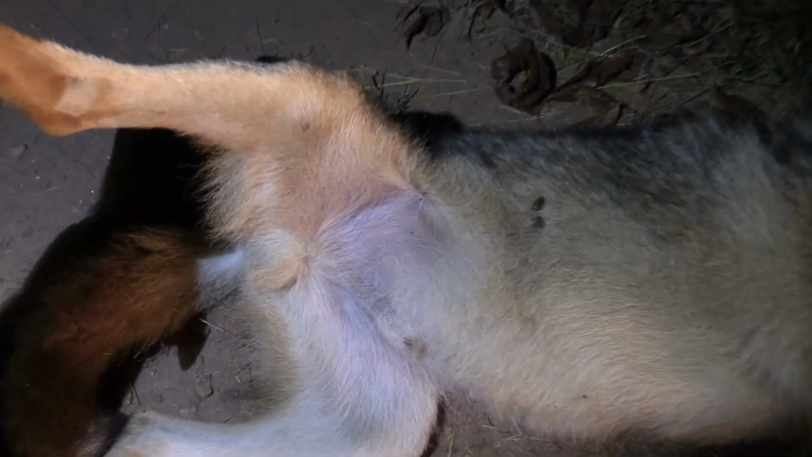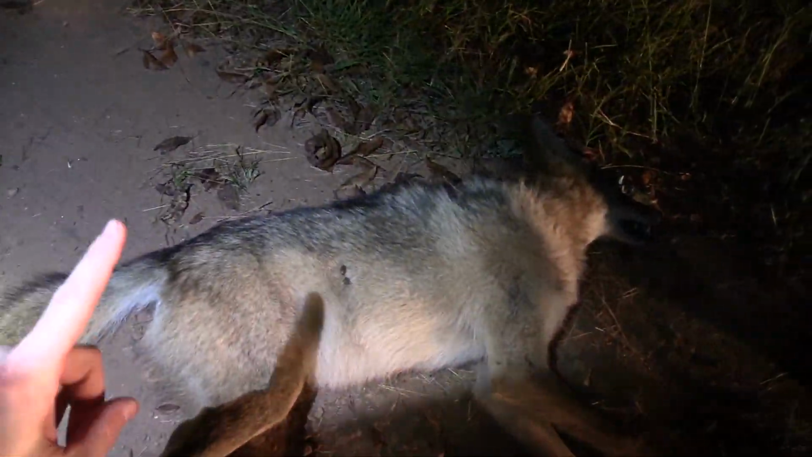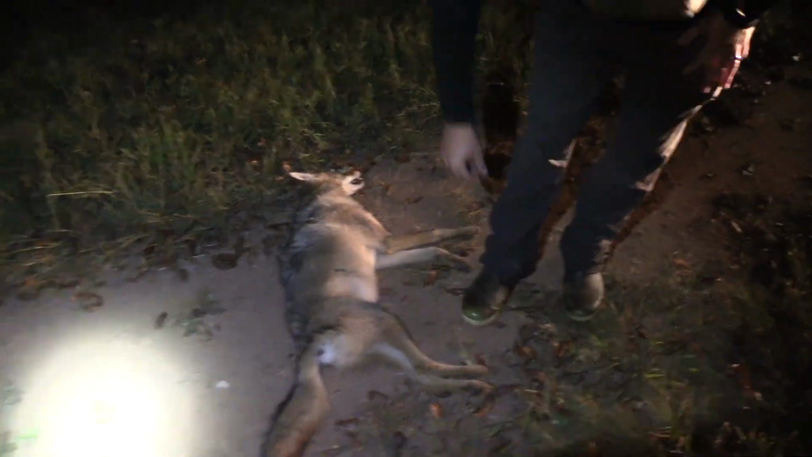That's a 60 class right there. That's like a spike. That's like a 14-inch spike. That's a spike of the coyote world. But he's actually not a terrible size to have nuts that small. Pick him up there and let everybody take a look at you.